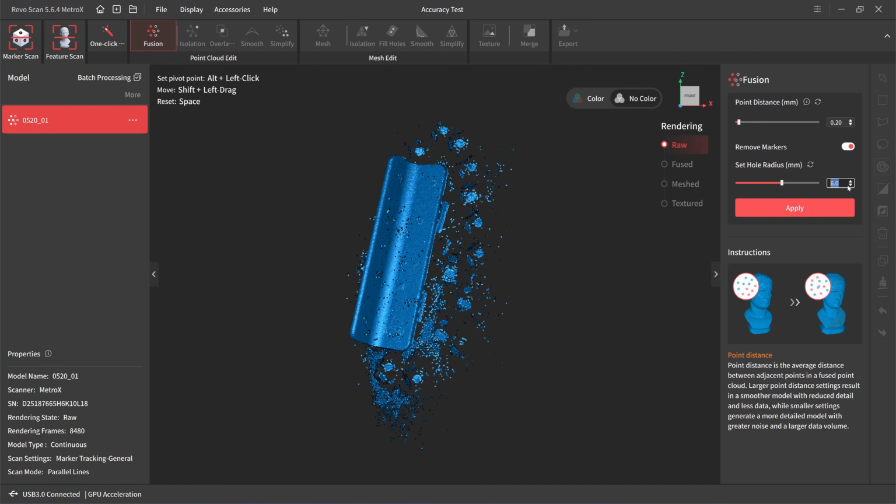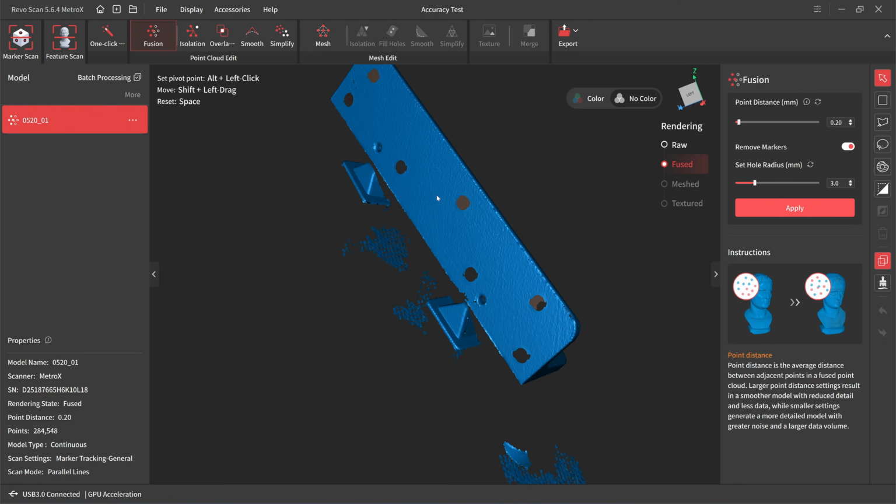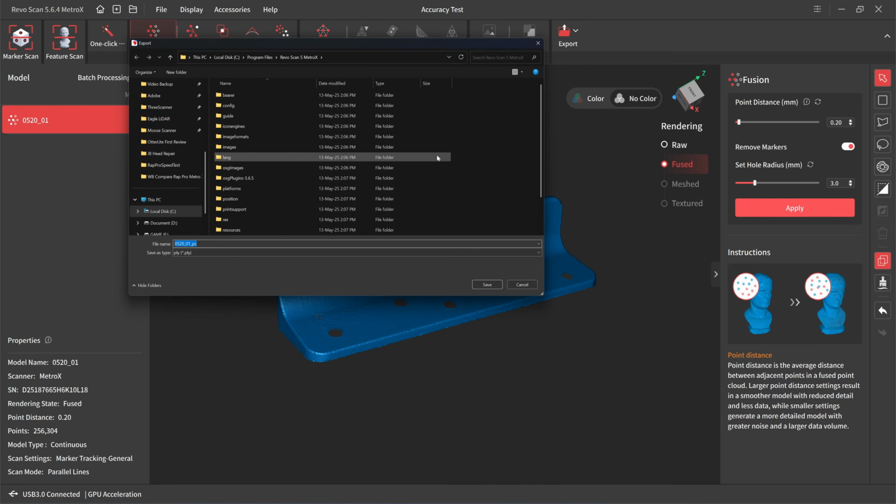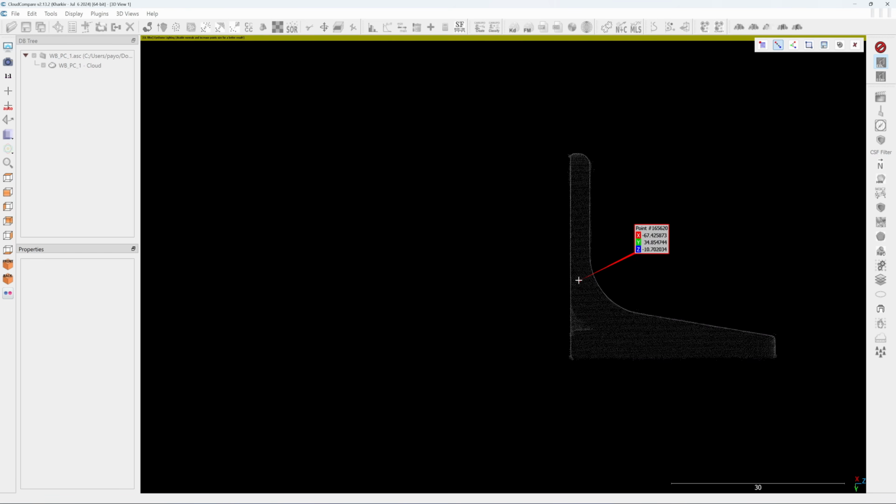Remove the marker. The radius is 3 and I click on apply. They cut out the hole with a 3 mm radius, but they do not actually fill the hole. Let's export this as a point cloud. Going to drag this into CloudCompare at this point.